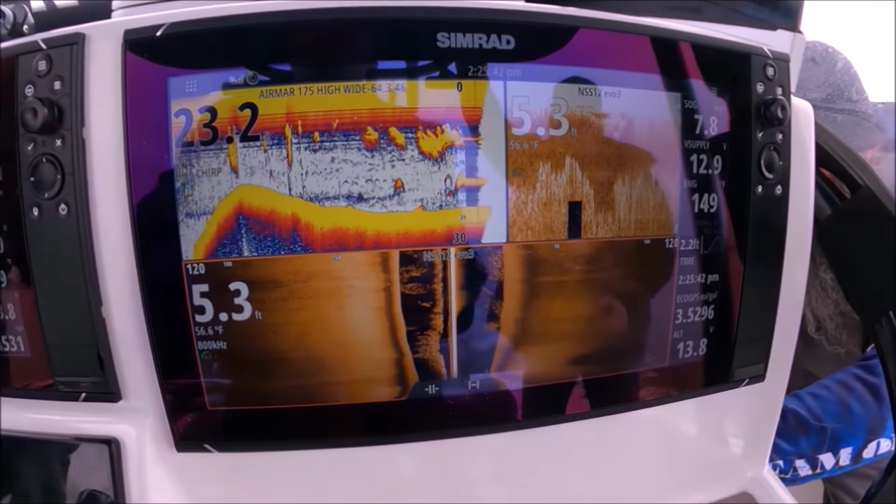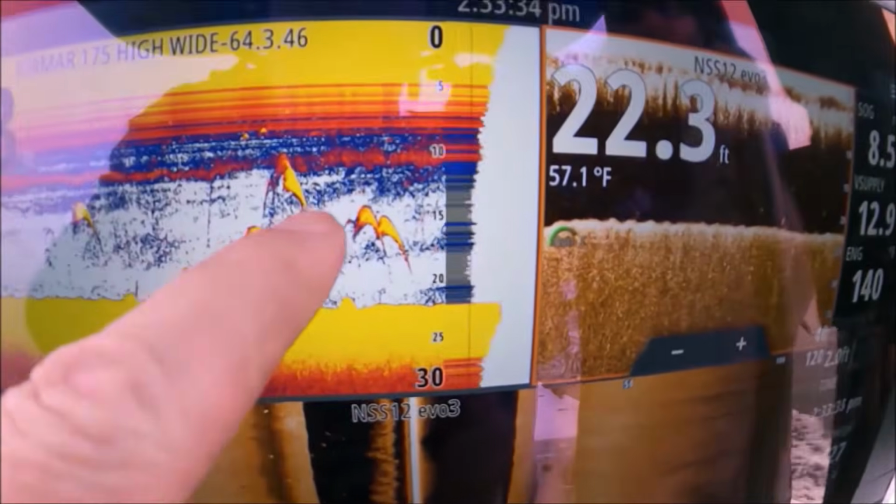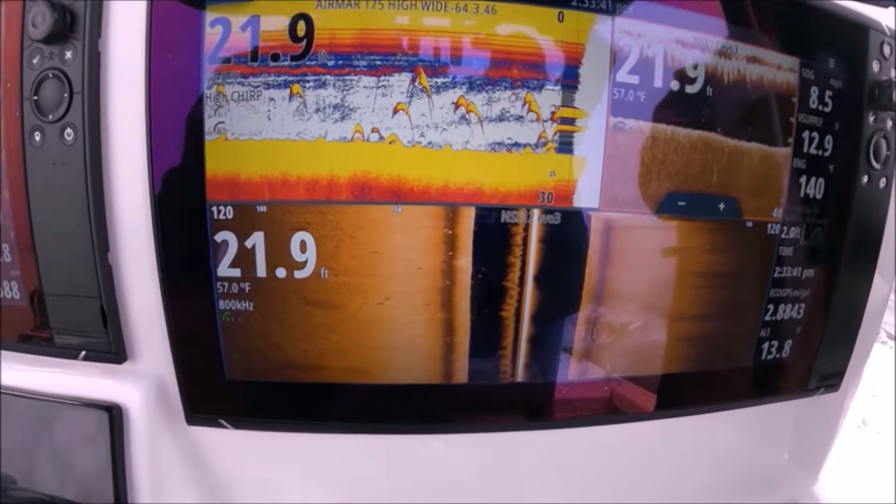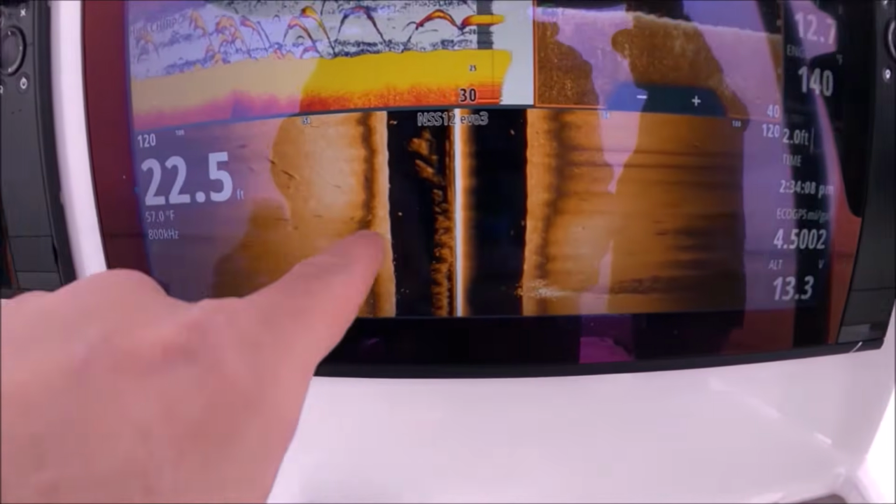Man, look at this. This is what we like to see. This is where we jig those flutter spoons a lot, right around all this bunker. We're seeing some stripers here, seeing the shadows, see the returns right there. They don't look like giant fish, but those are stripers. All right, here we go. Grab your spoons, guys. There they are. Tons of fish, lots of good marks here.